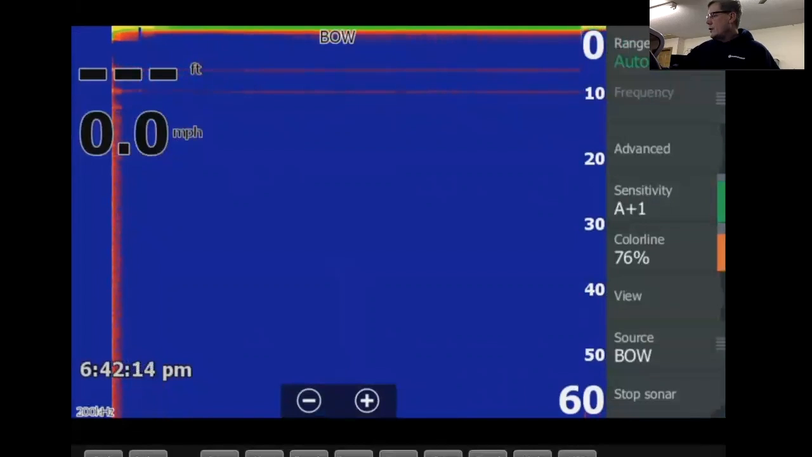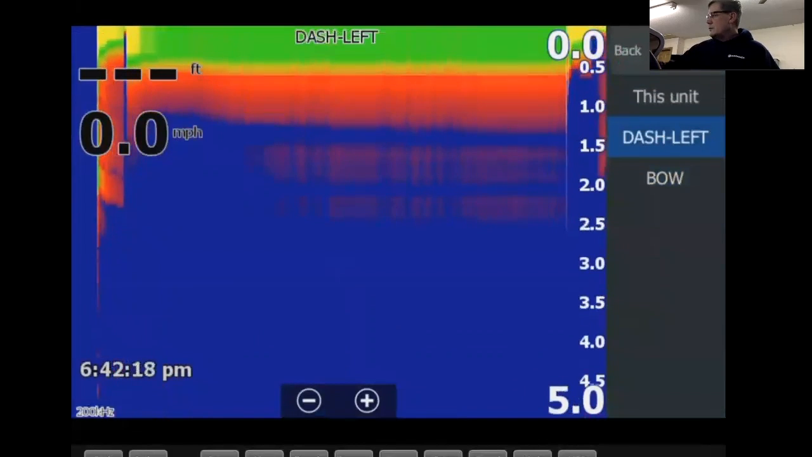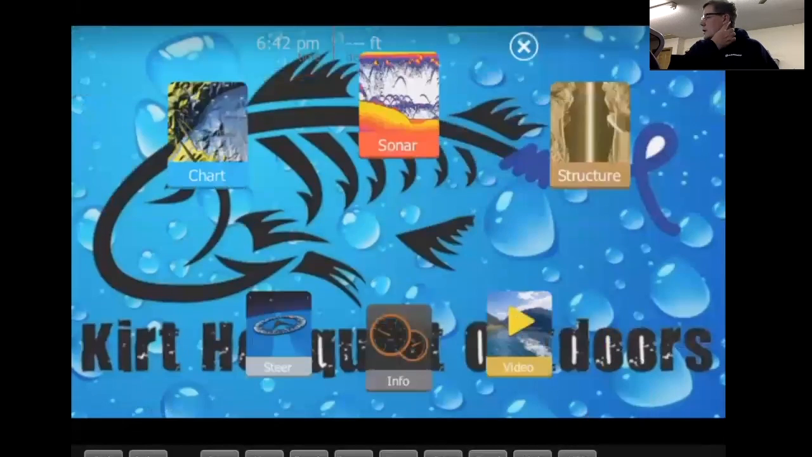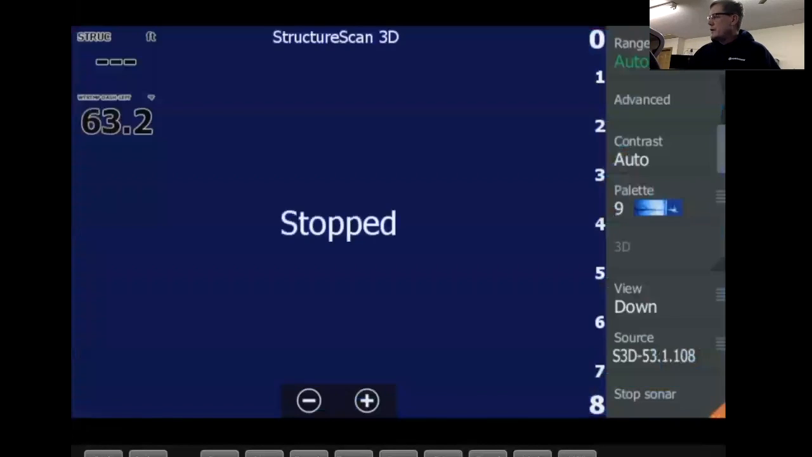But anyway, I'm going to leave it on dash left, back. Stop sonar. If you want to stop your sonar from pinging, you just tap on stop. Let's see, structure scan. We'll go through some stuff on the structure scan menu right here. I got it stopped right now. You can see down below here. We'll start at the top here.